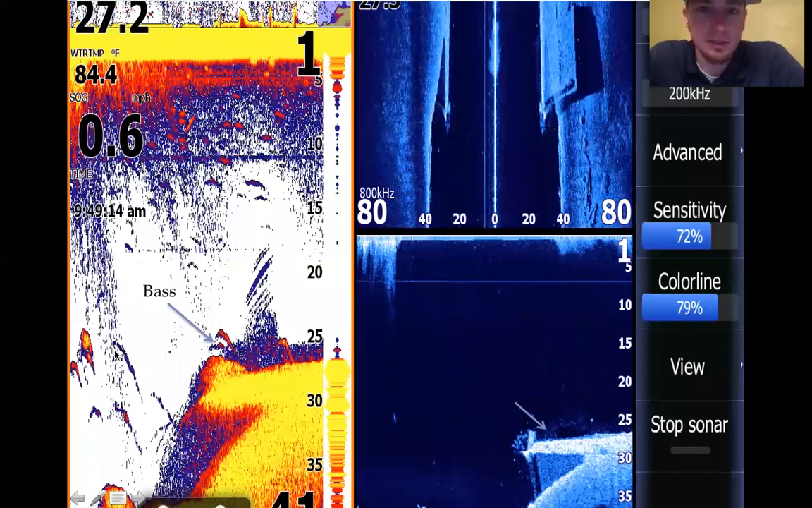And this over here on the left-hand side is actually a bass sitting right on a drop-off. Right there. There's bass right there. So actually I was going a little bit fast and I slowed down to stop and see that object on that drop-off, and he was sitting right there hanging on. So I snapped a quick pic of it.